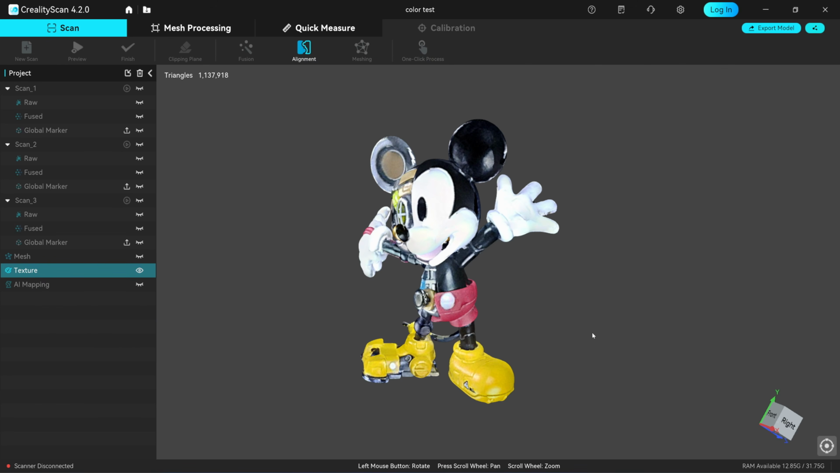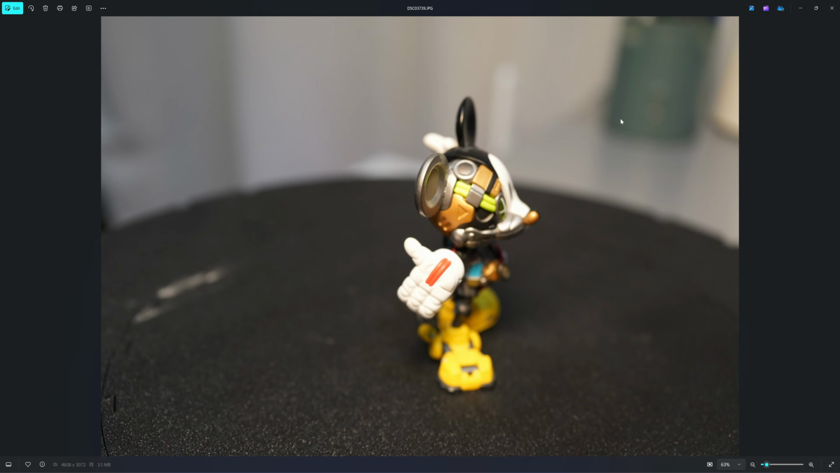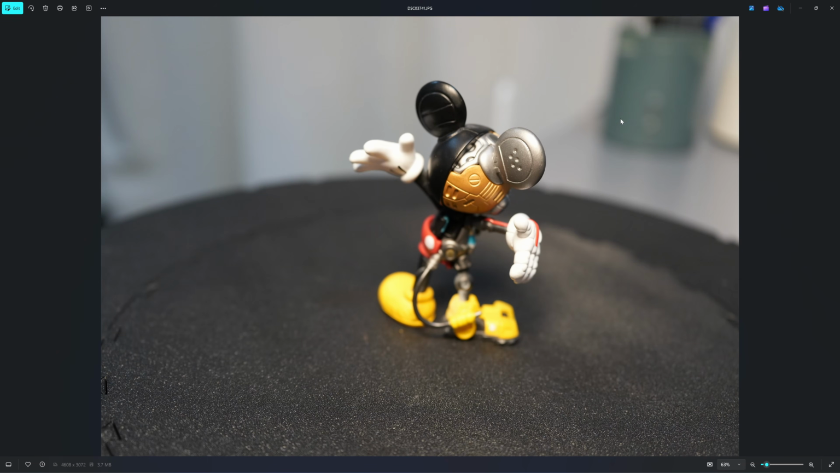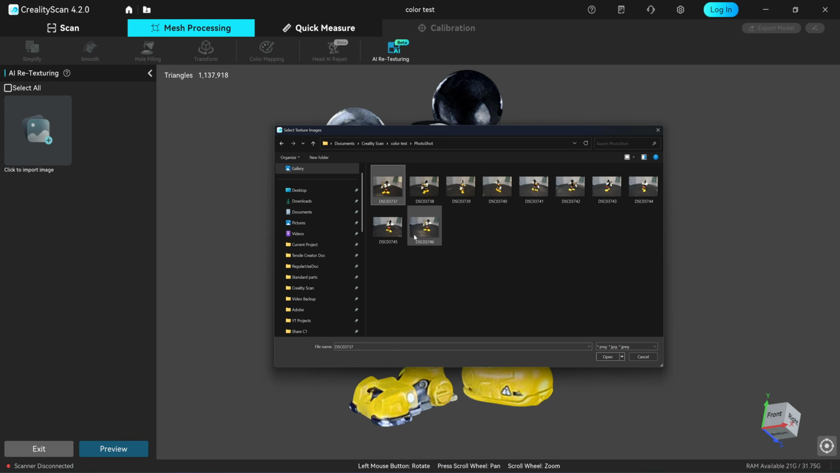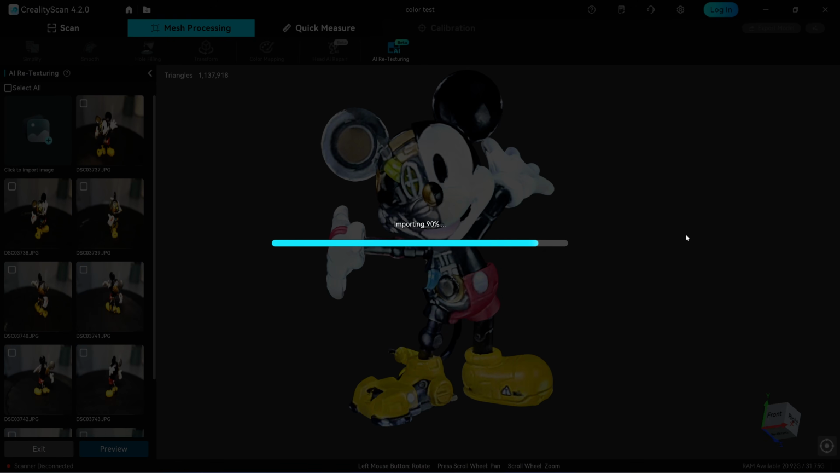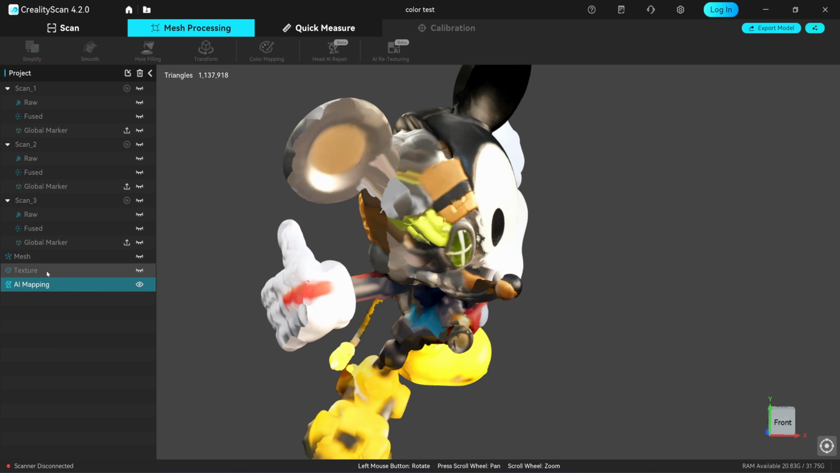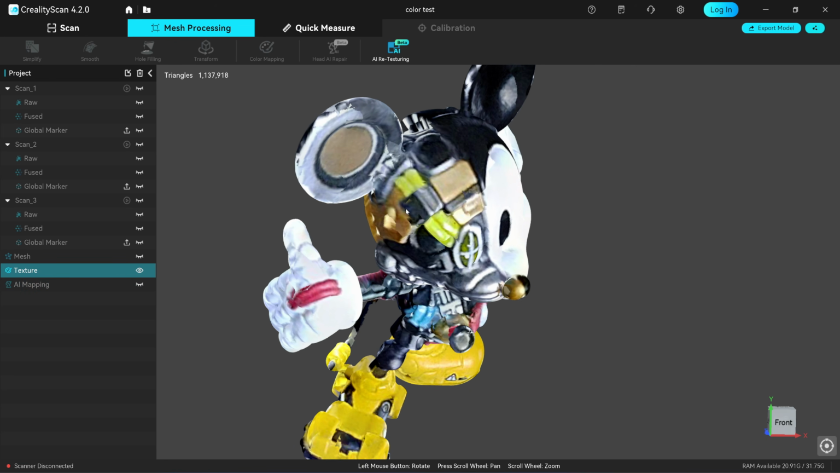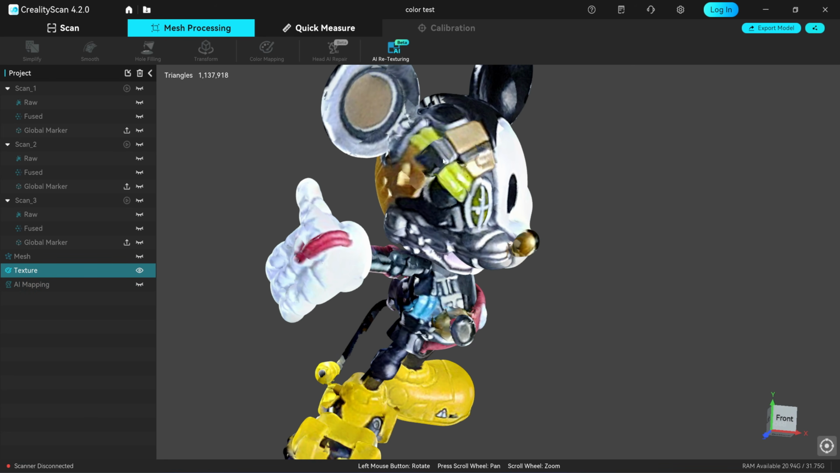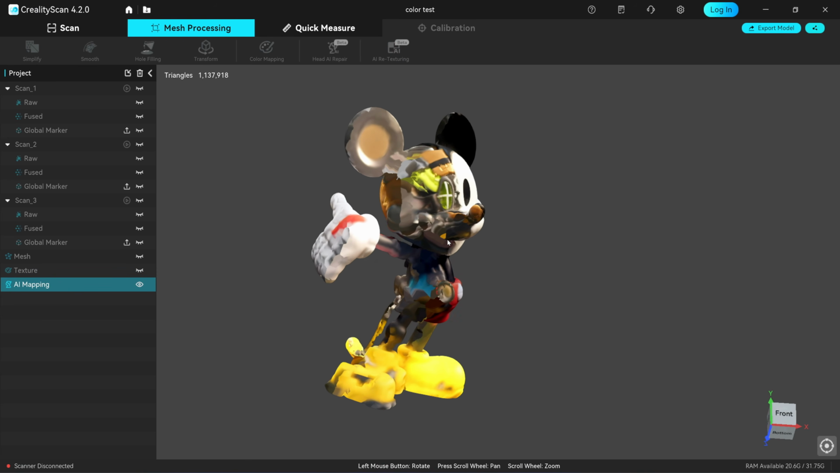There is another new feature in this version worth mentioning: AI texture remapping. What it does is remap the colors you capture with a high-quality DSLR using the existing texture colors as a reference. You need to take photos covering all angles. For this example, I made 10 shots and dropped them in. Okay, here's the output result. It's actually worse than before remapping. The textures are misplaced. I think this feature isn't fully baked yet.